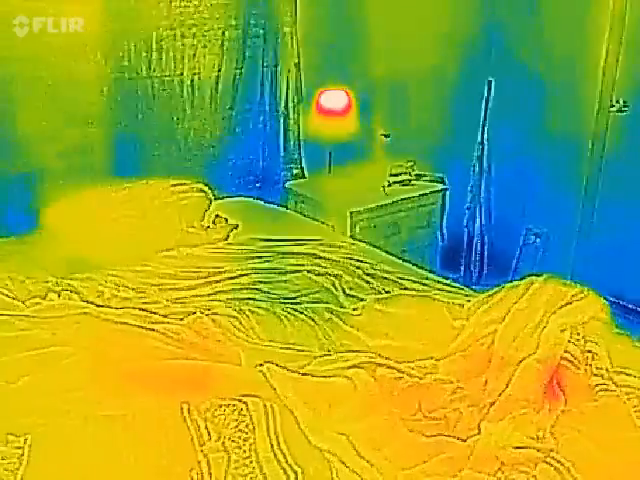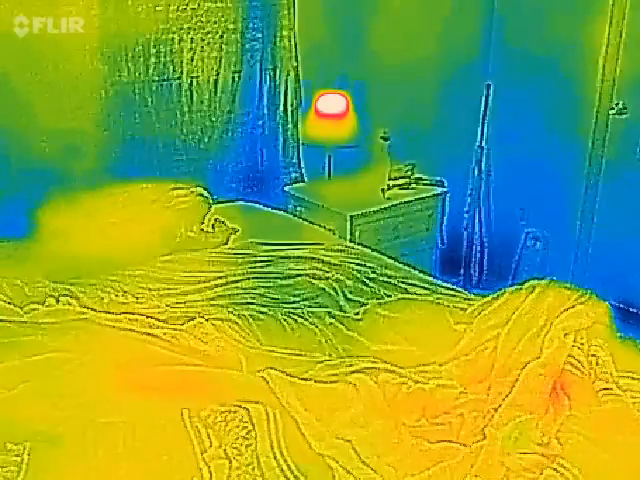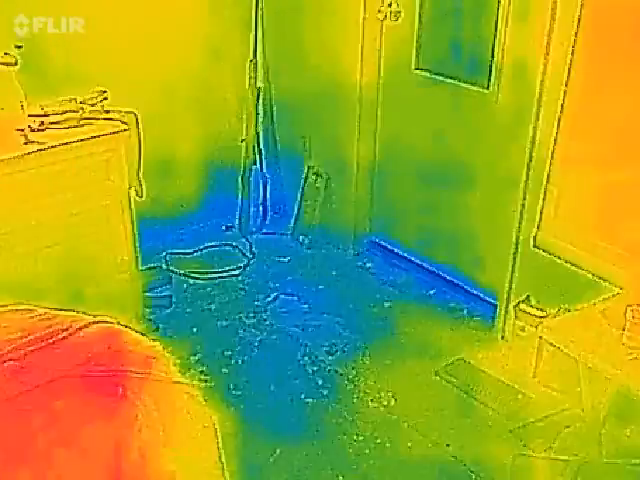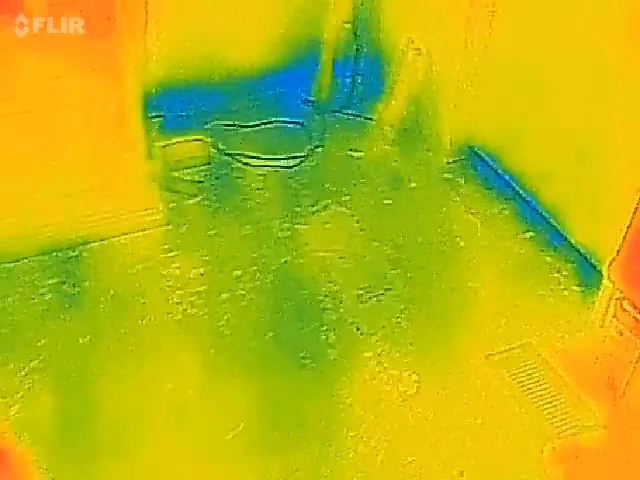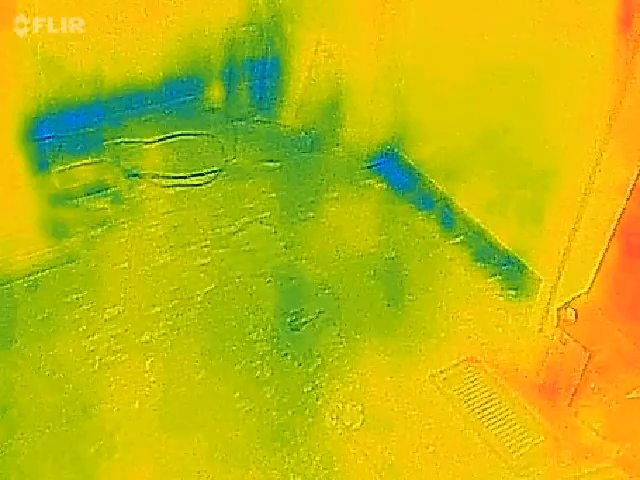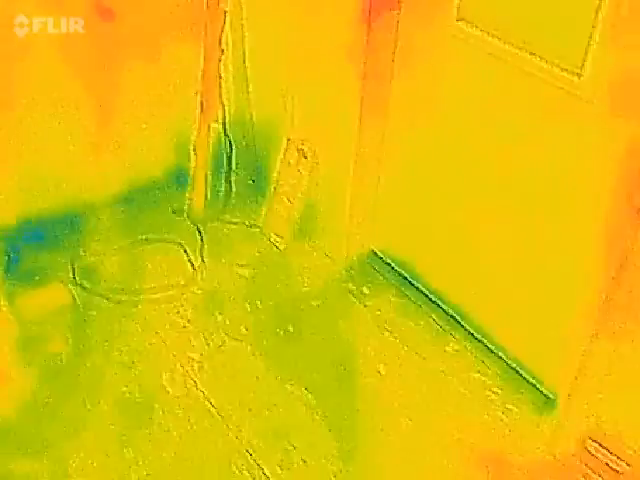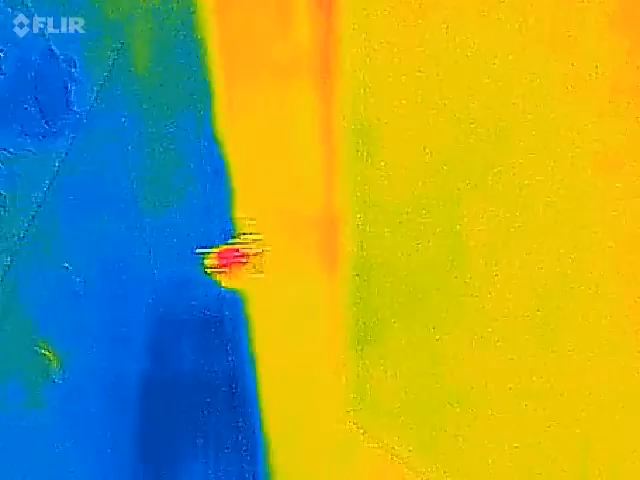Okay, there's my lamp. It's like one of those 6-watt CFLs. It should show heat. Now, wow, nice and cold in here. Now, the coldest spot in the house is definitely this bathroom.